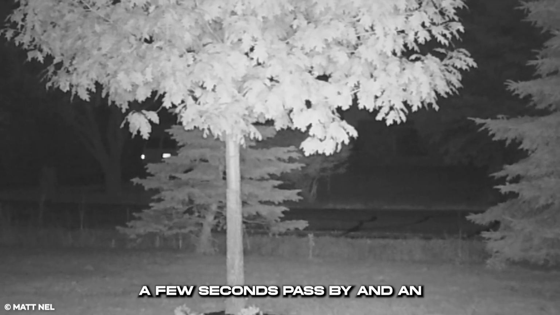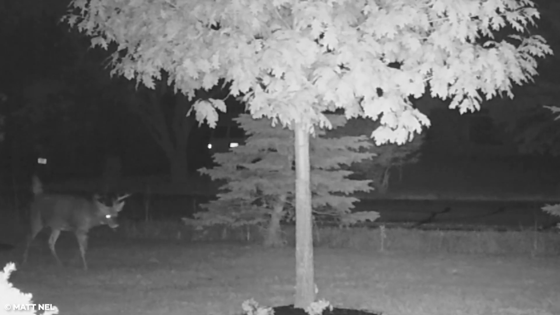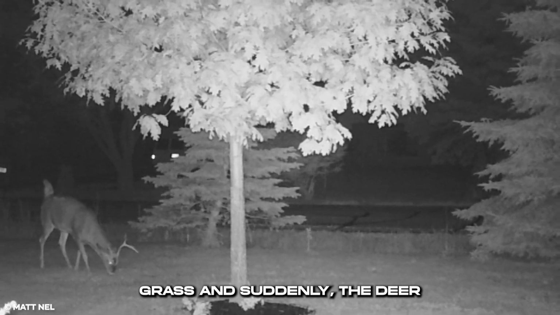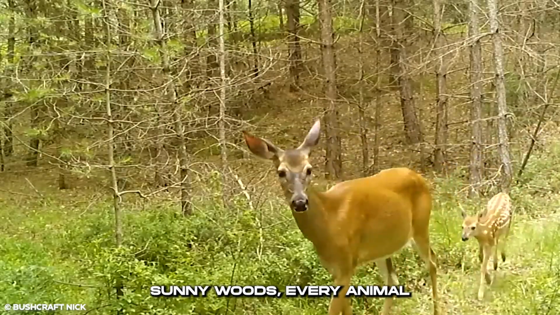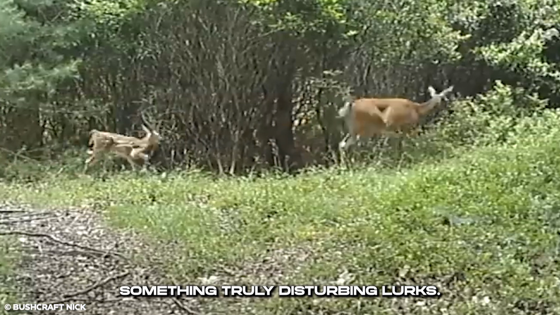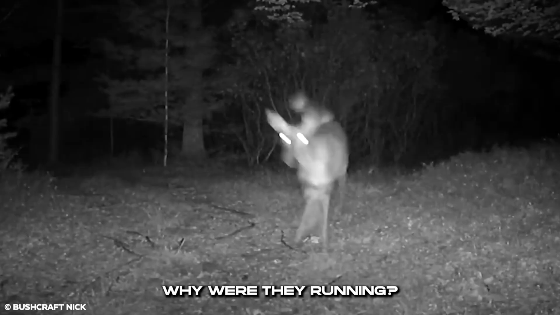A few seconds pass by and an animal, a deer, walks into the clearing in the compound. It's sniffing the ground, possibly for what to eat. It nibbles a few bites off the grass, and suddenly, the deer disappears. Although it looks like bright sunny woods, every animal in there seems to be acting strangely and on edge as something truly disturbing lurks. The big question is, why were they running?